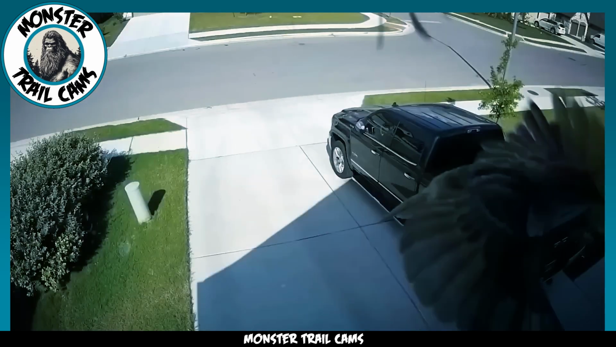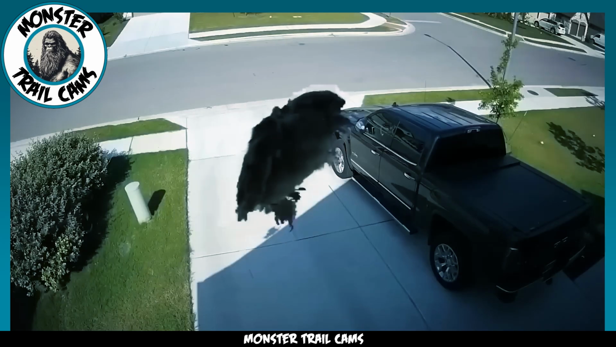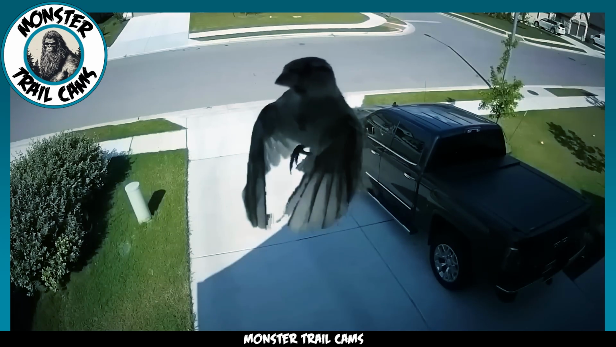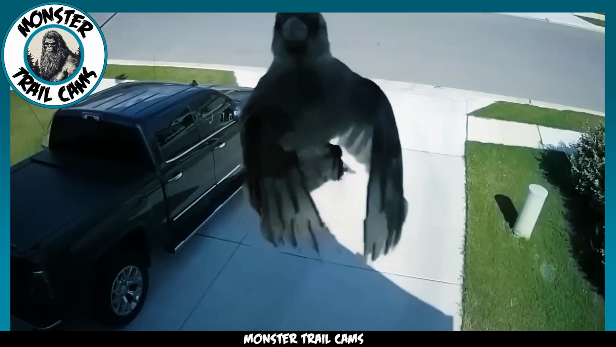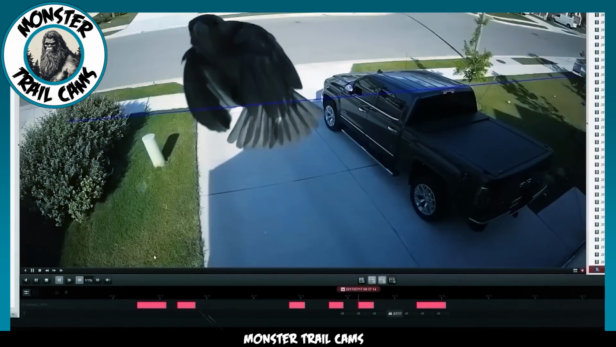Take this bird that appears to be hovering near a security camera, flying without the use of its wings. Seems totally impossible, right? That's because it is. The bird is, in fact, using its wings to fly. They are just moving incredibly fast and synced up with the frame rate of the video camera, making the bird appear to be hovering in midair.